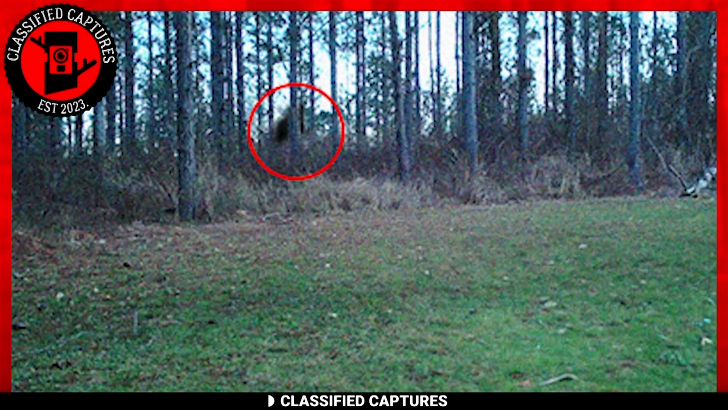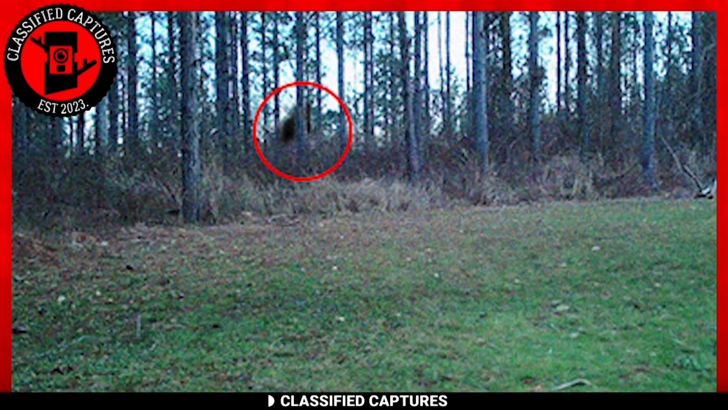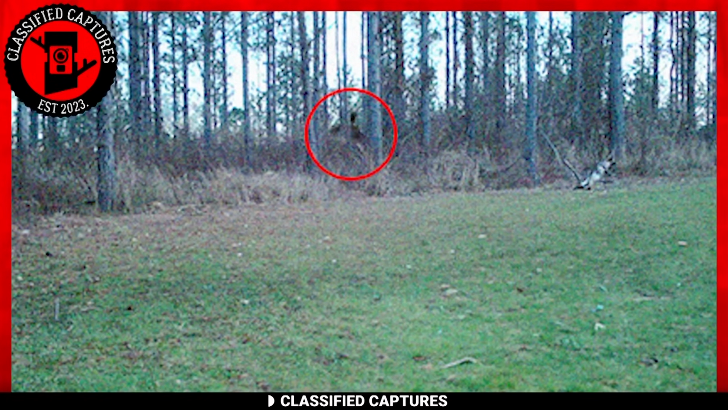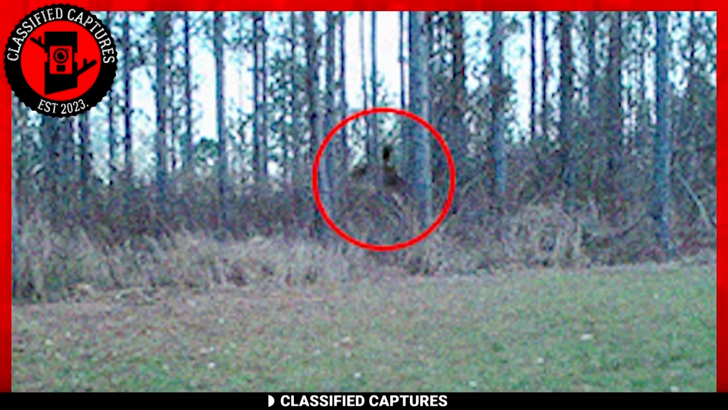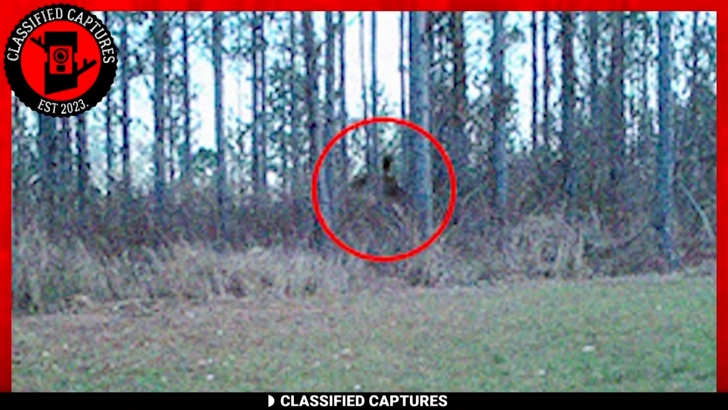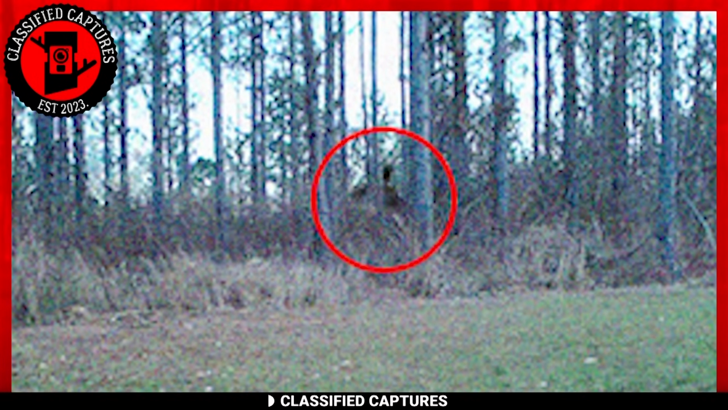In this image, we see what appears to be a creature with dark fur lurking behind the tree. The subsequent image shows the same entity, apparently having moved forward, revealing more of its features. Now we can clearly make out a head and a pair of arms, one in front and one behind, as if it's mid-stride, resembling human arm movement during walking.